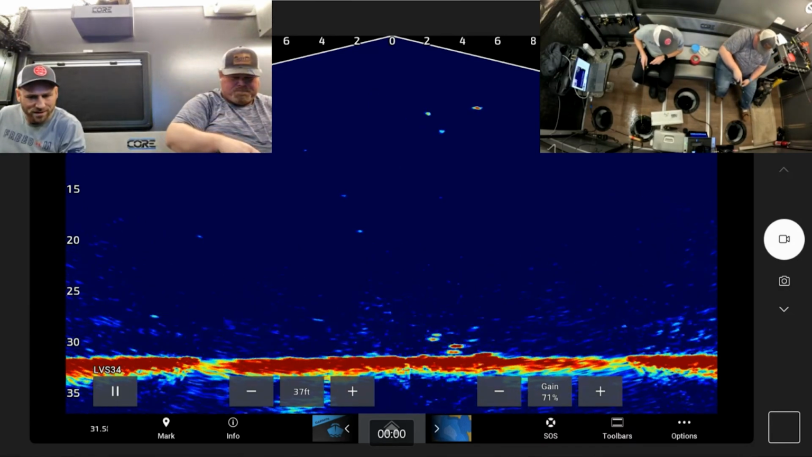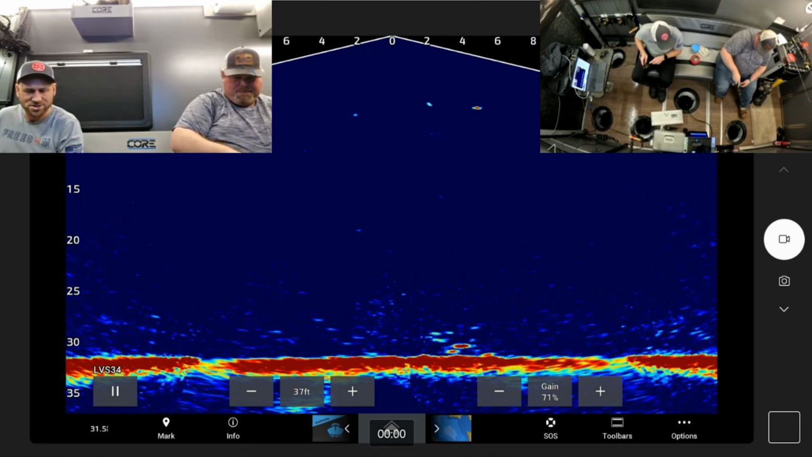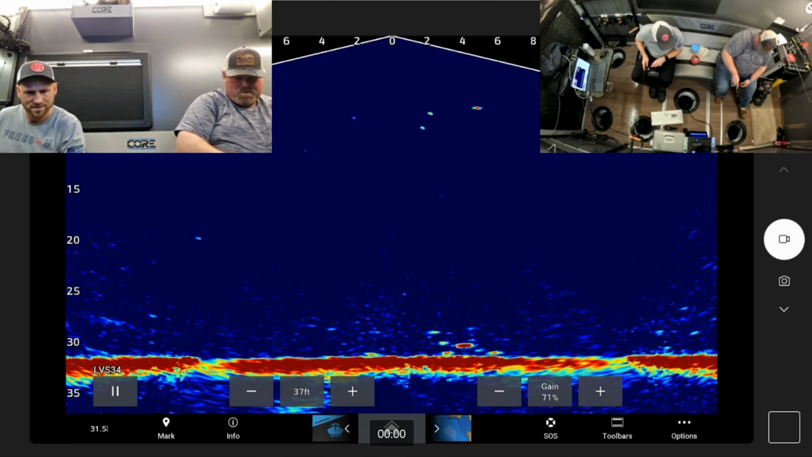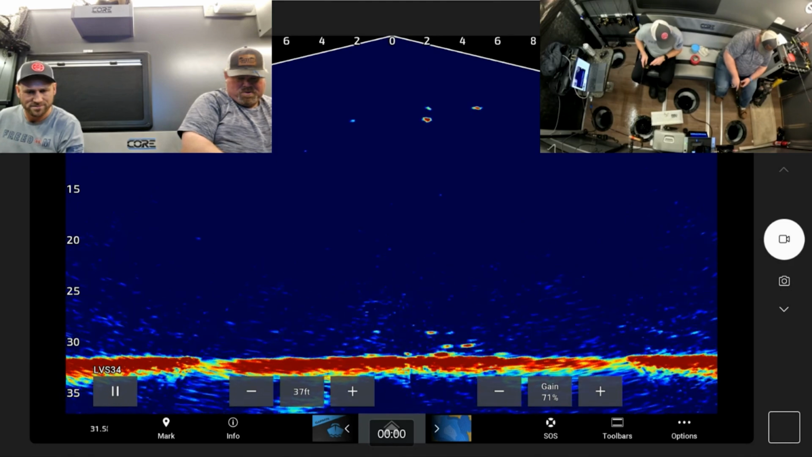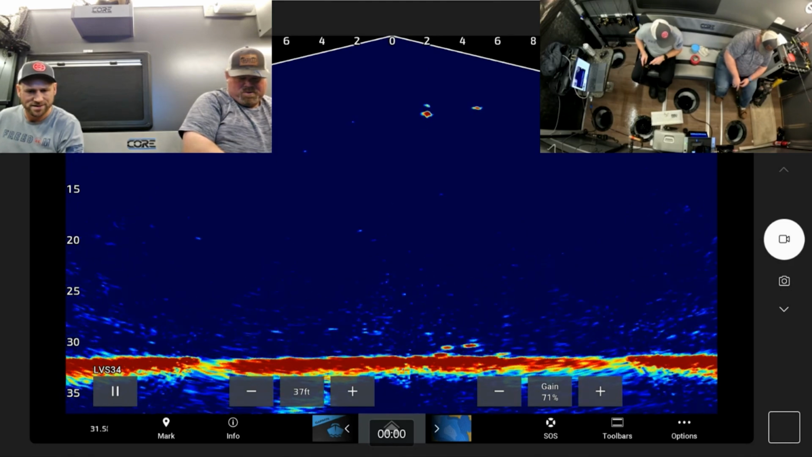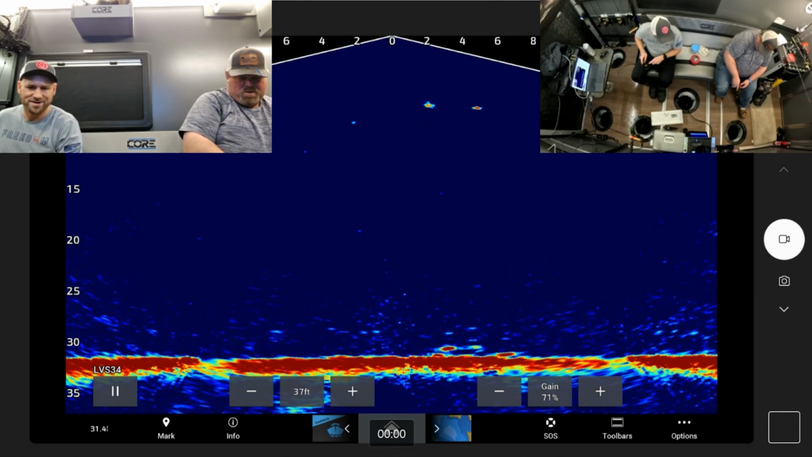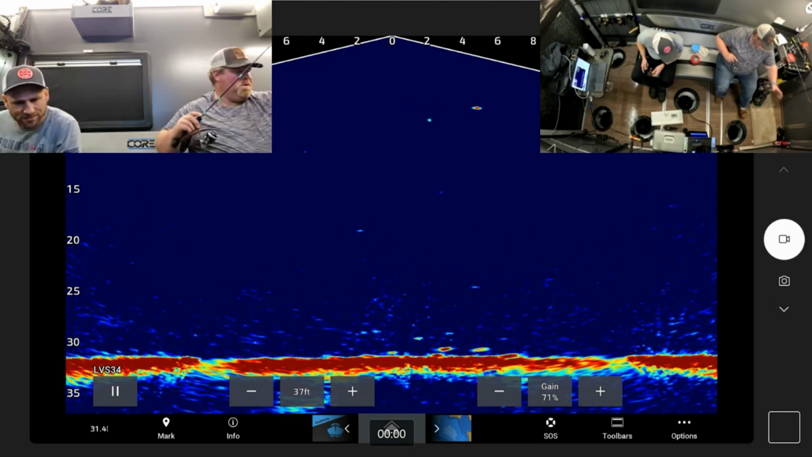I know. I just turned the gain up. Here he comes. Here he comes. But keep away. I like it. We get too close to the bottom of the ice.